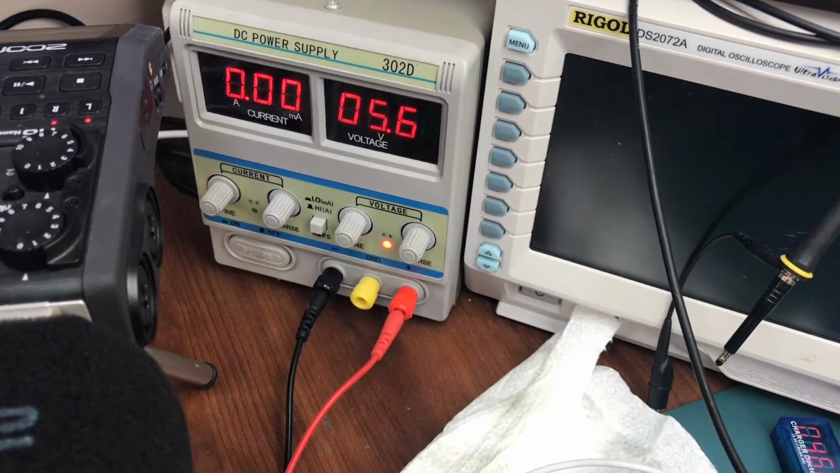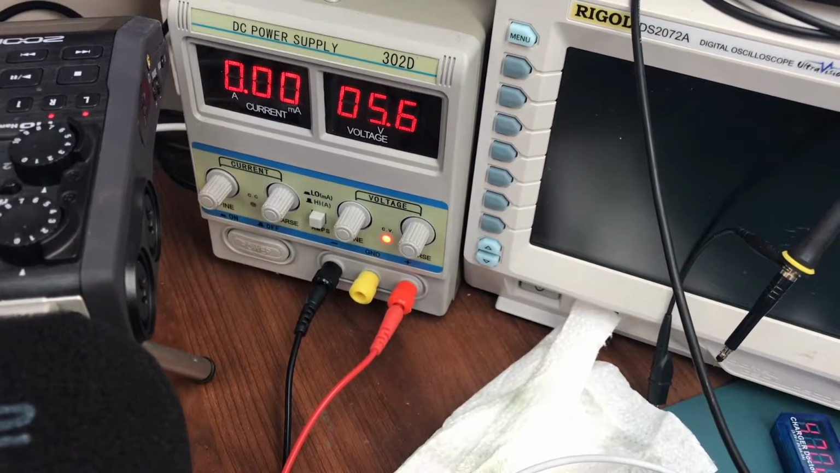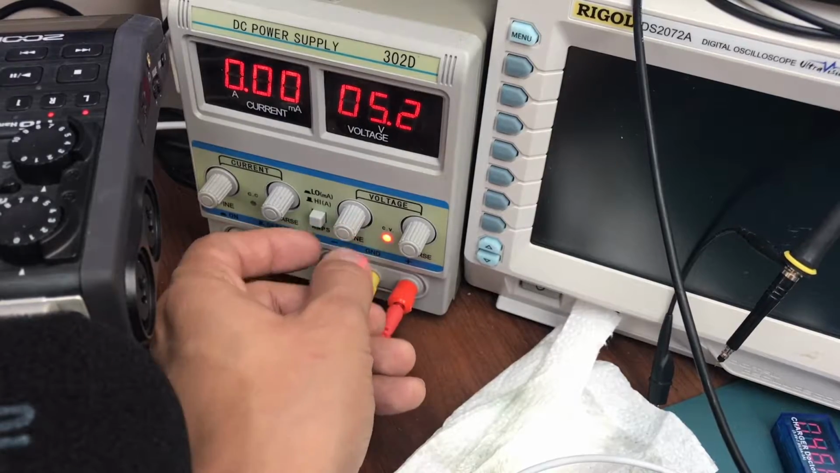So now you need a power supply to complete the job. I'm using, as I mentioned before, a very simple one, just a Chinese DC power supply 302D. Here you adjust the voltage.